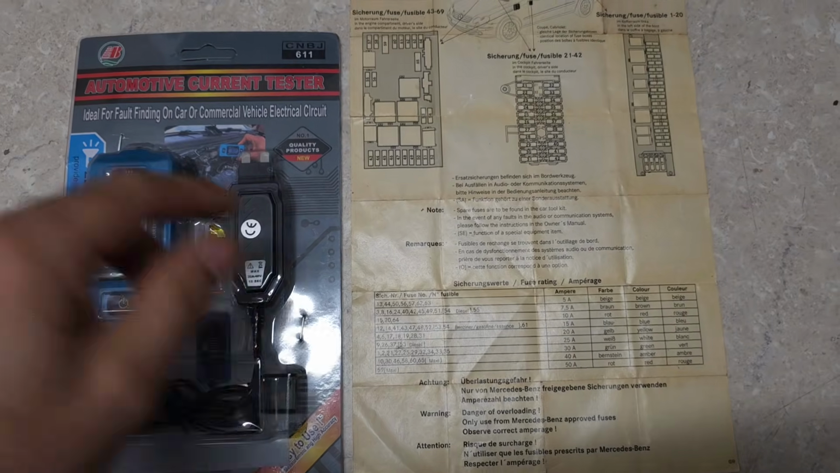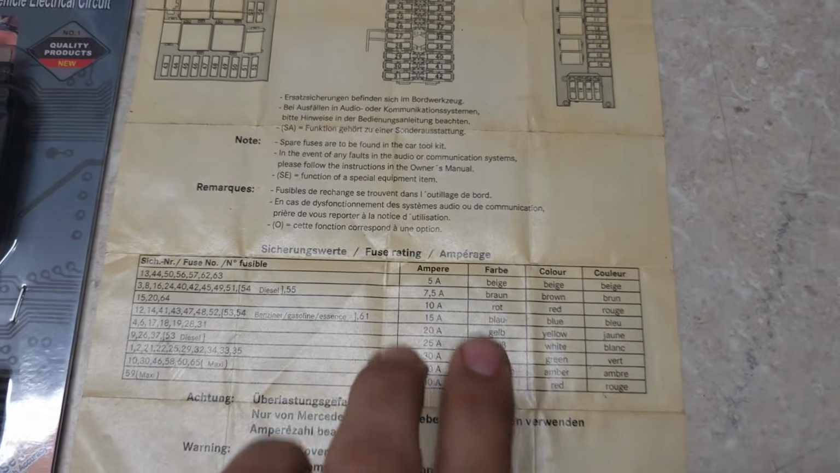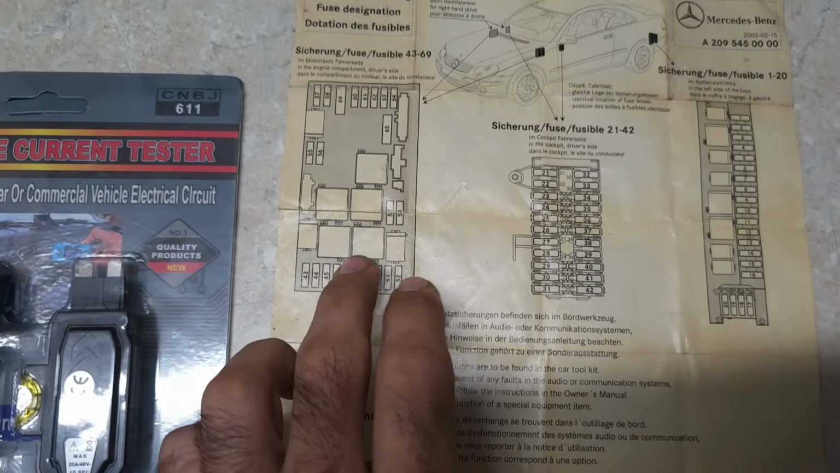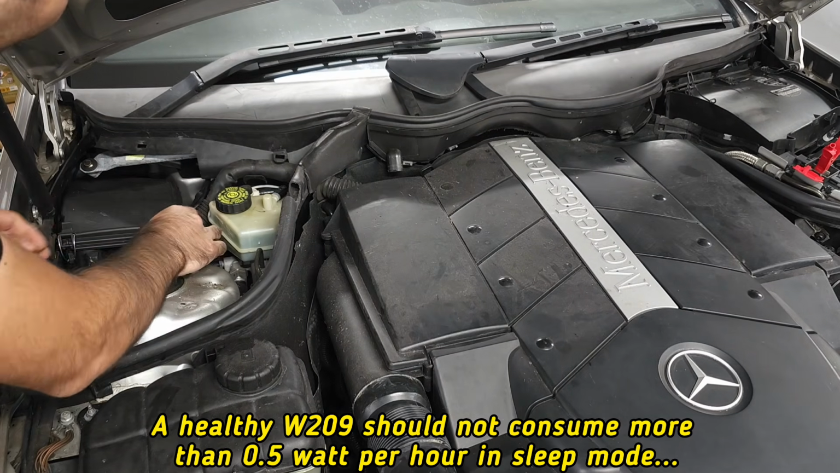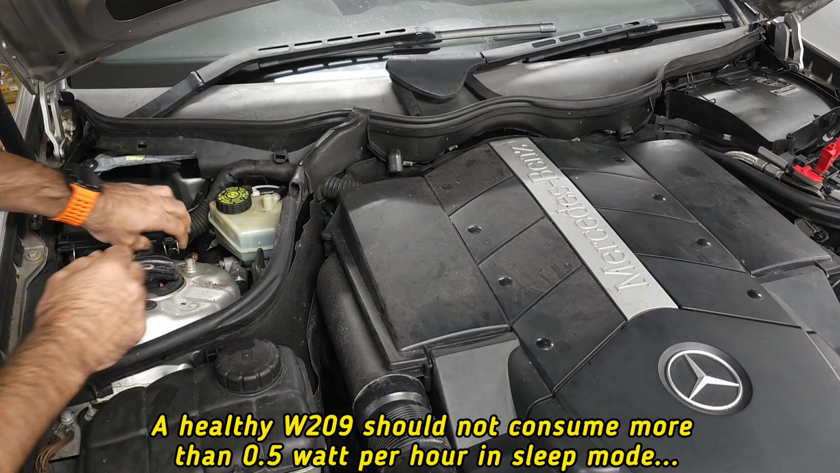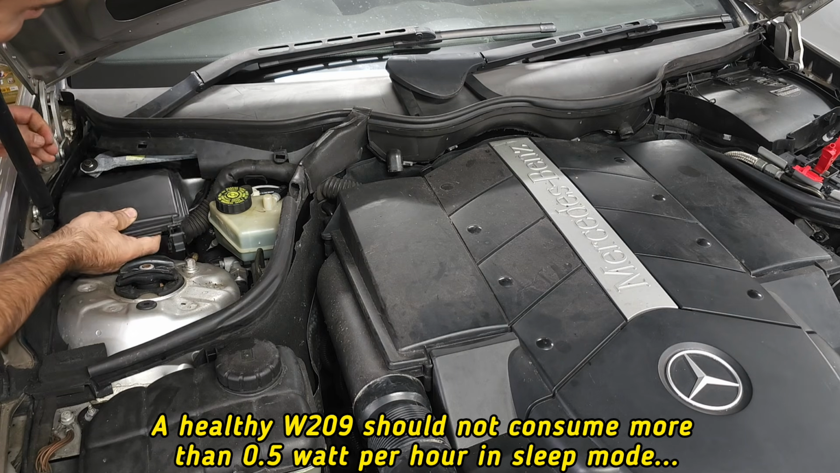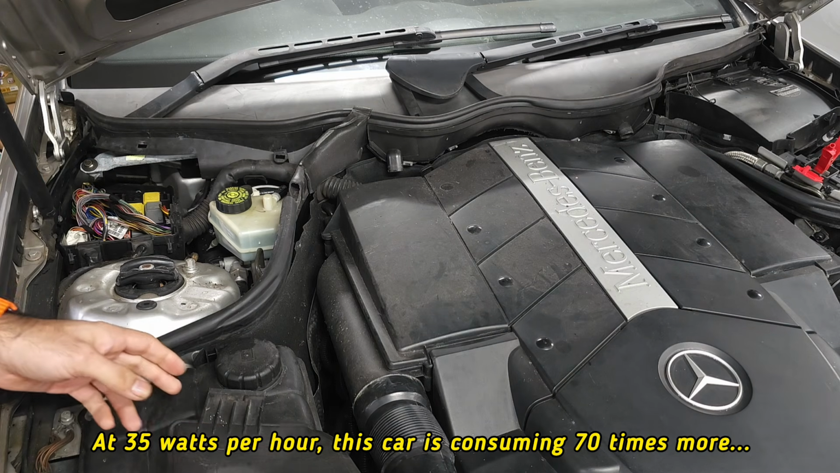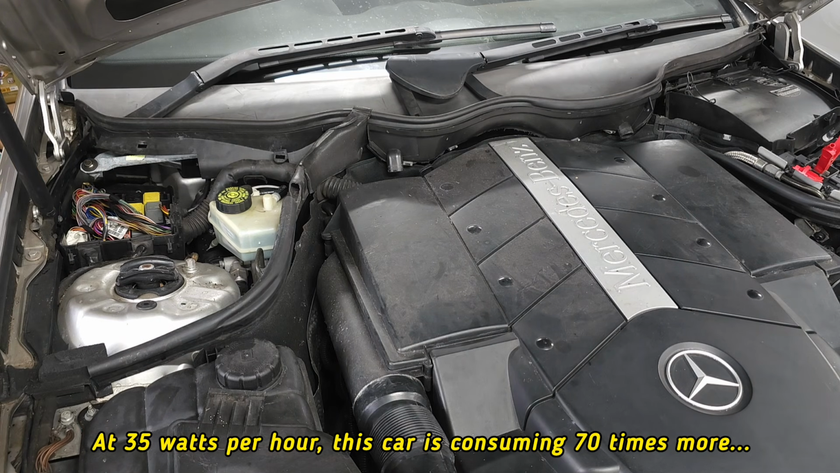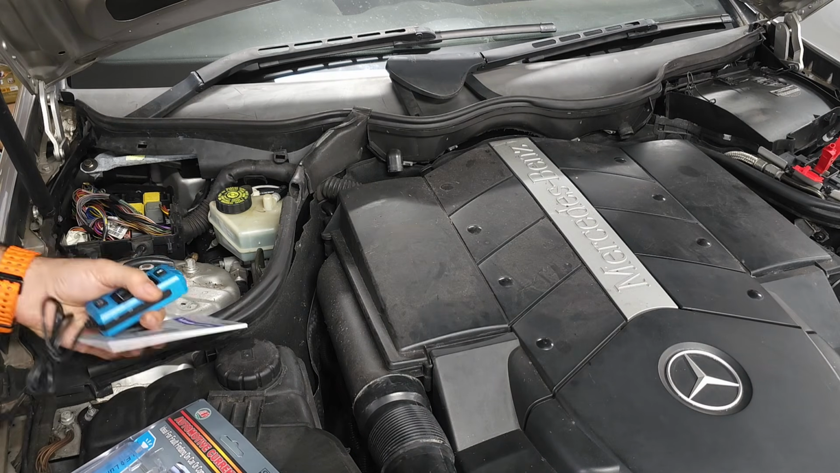Using this method, you need to have access to your fuse box diagram and guidelines. So if we start from the front SAM module fuses, the command fuse is number 64. We make sure our battery is connected and our charger is connected because this radio is pulling so much current, and you're basically going through all the fuses over here. Let's pull out the cover, and I'm going to use this device for the first time.